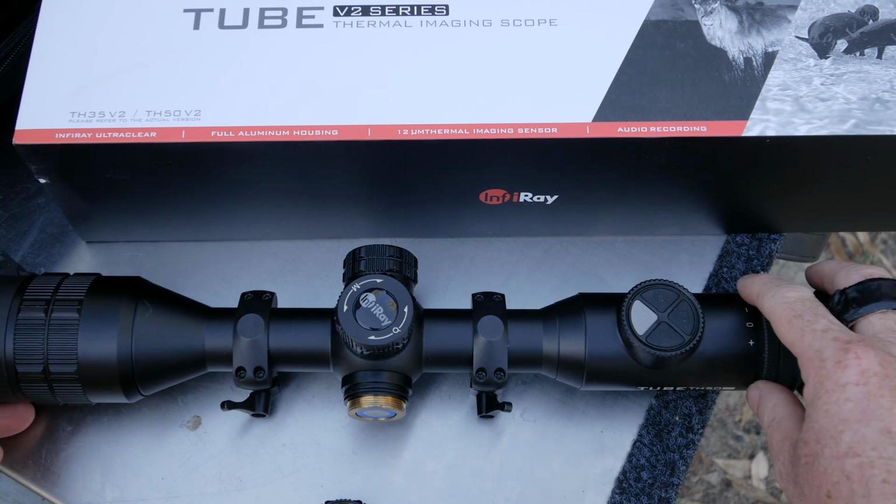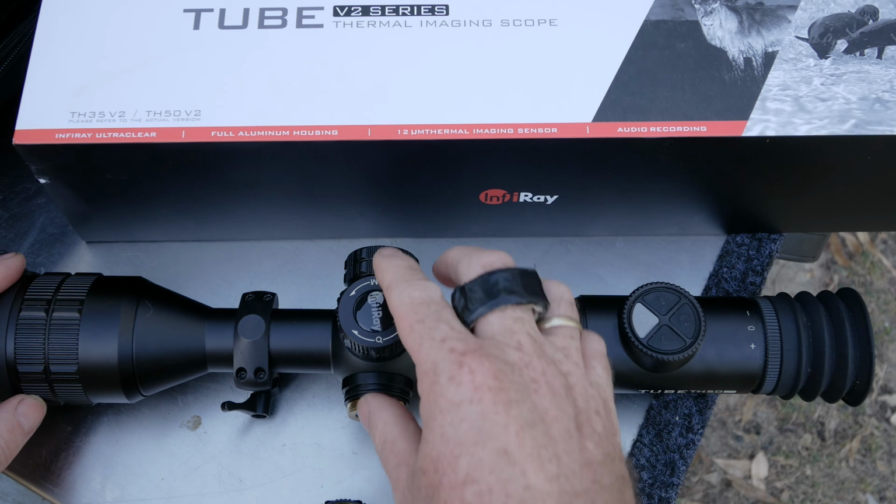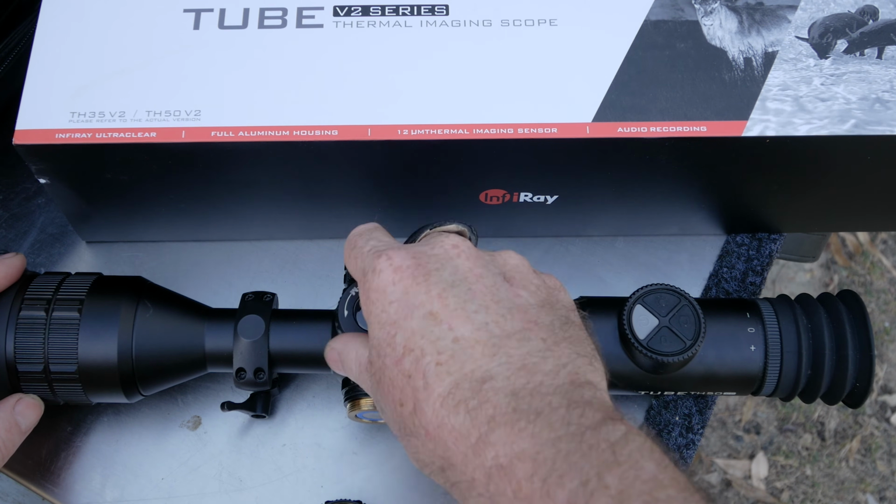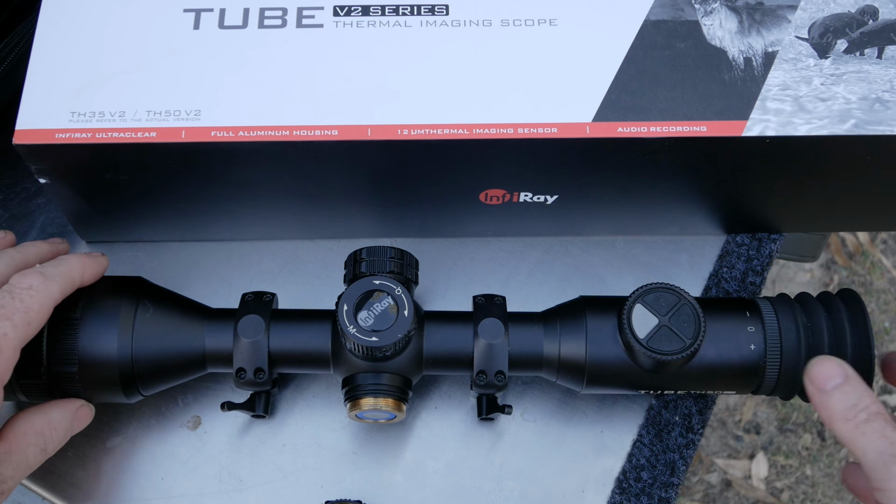Okay, so basically the basic operation is this wheel up here. It's a menu wheel and a zoom wheel. If you're not doing anything and you just want to zoom in, you just turn it in, it zooms in, and turn it out, and it zooms out. If you press it once, a short press, it goes into a quick menu, and if you long press, it goes into a more in-depth menu.